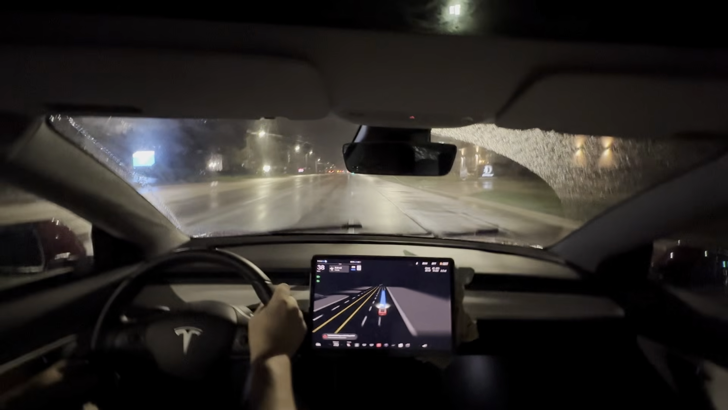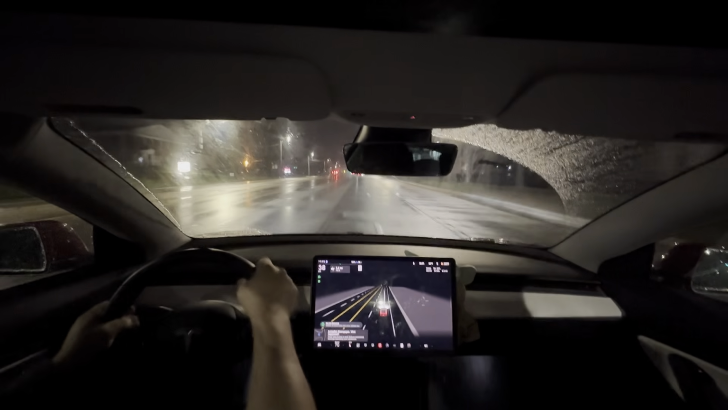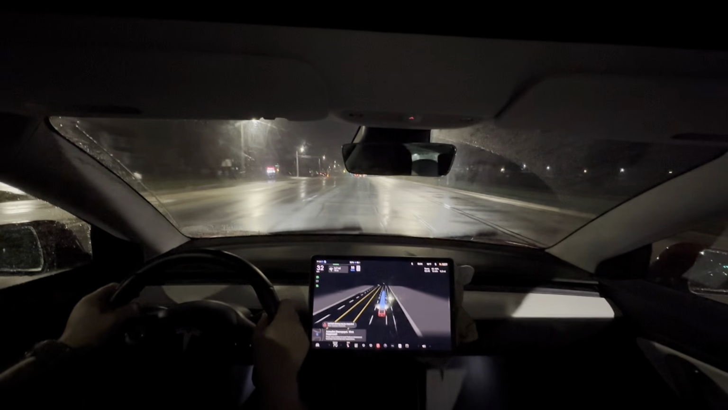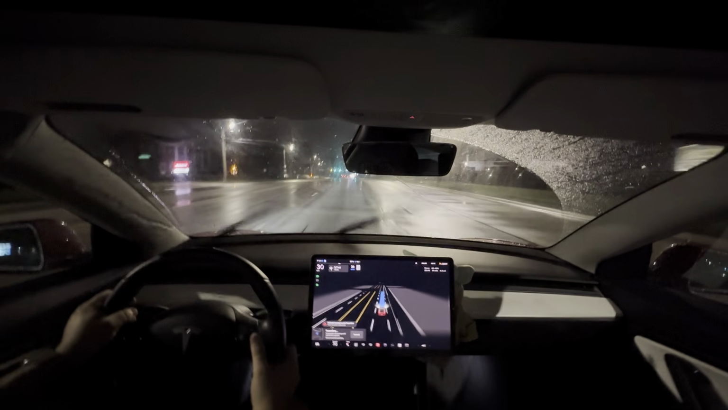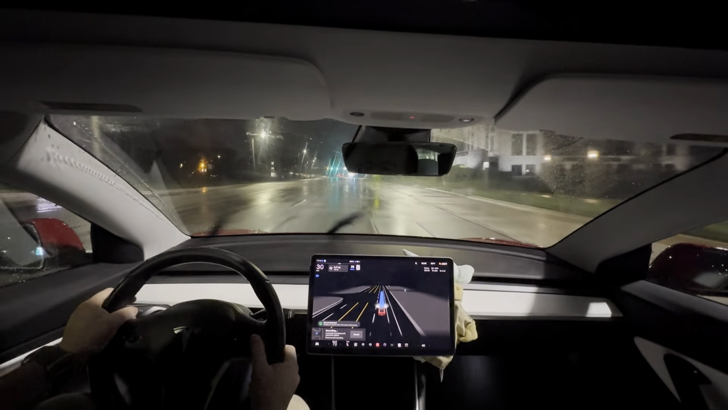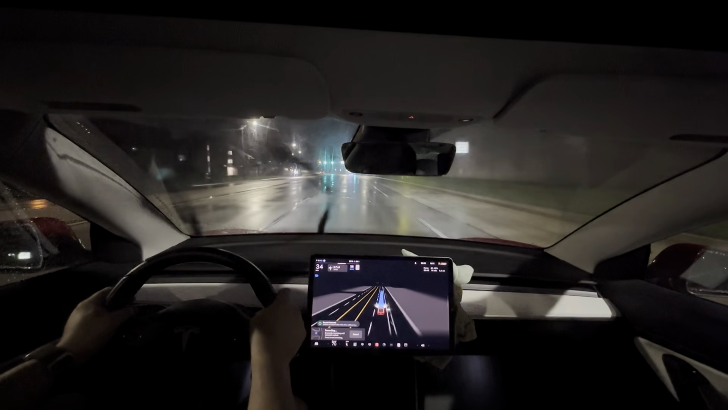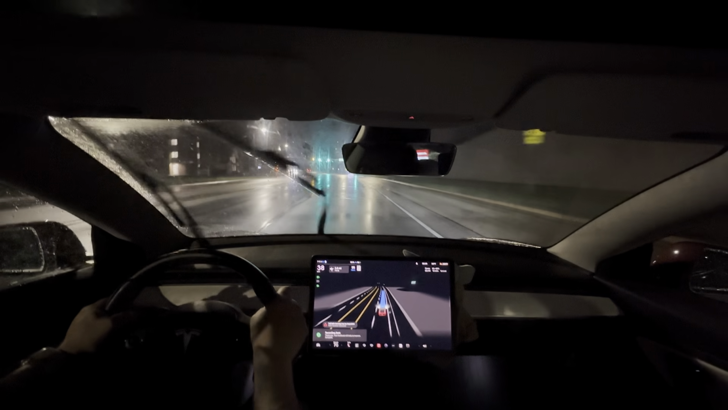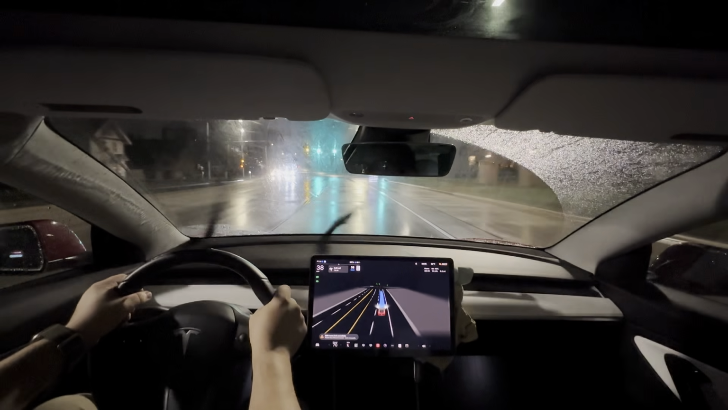Straddling the lane right now. It's actually following two stripes. Car was straddling true lane marking and following two tar stripes. So that was a disengagement. That's unsafe, just driving down the middle of the road.